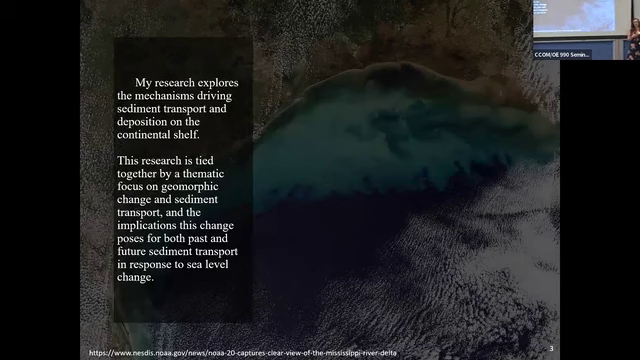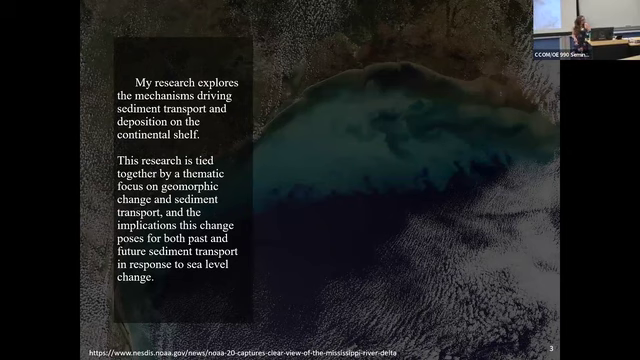So my research focus in general explores the mechanisms driving sediment transport and deposition on the continental shelf. And it's tied together by a thematic focus on geomorphic change and sediment transport and the implications that those types of things pose towards problems like sea level rise and climate change as we move forward.